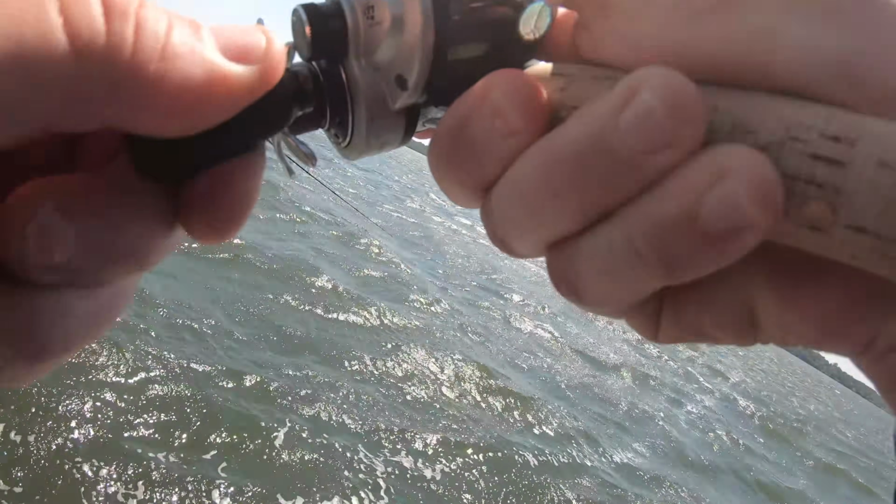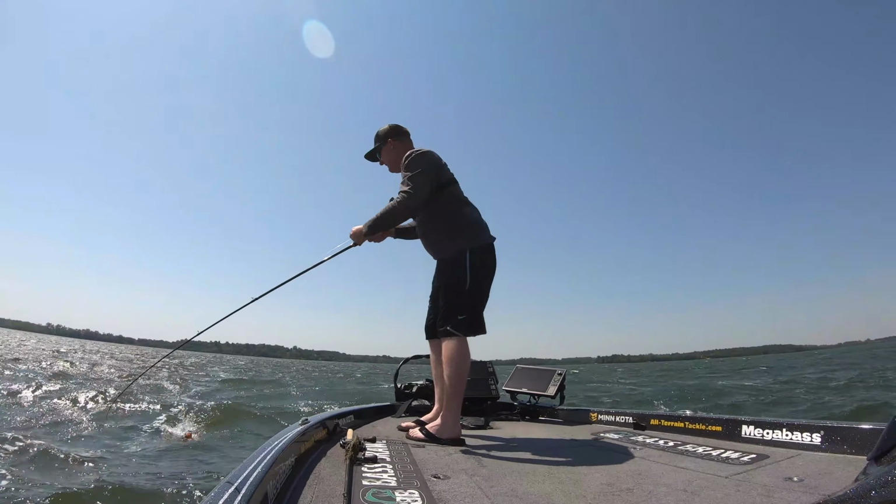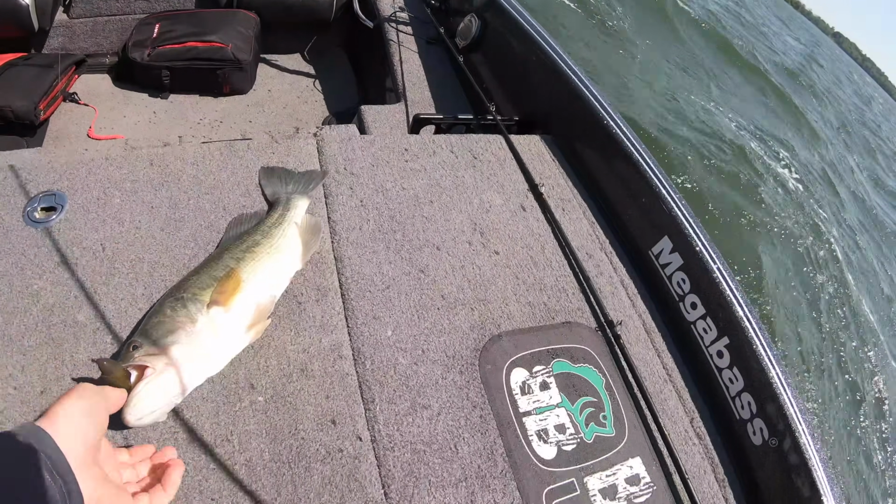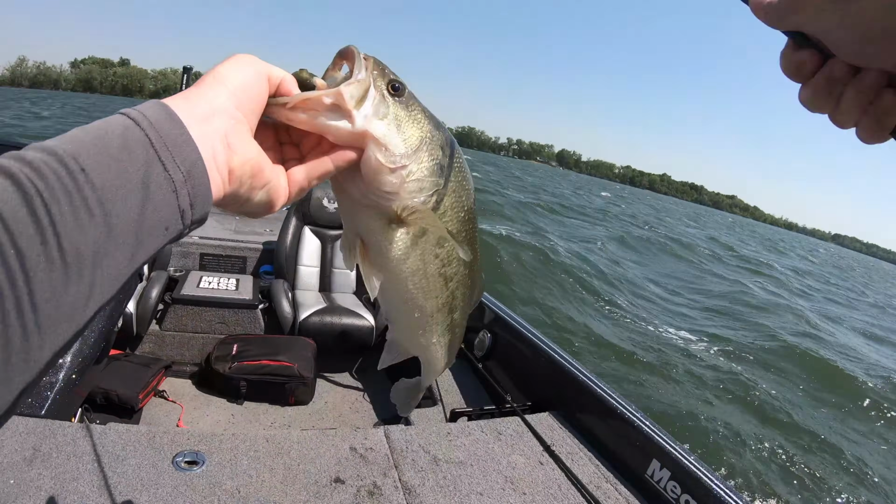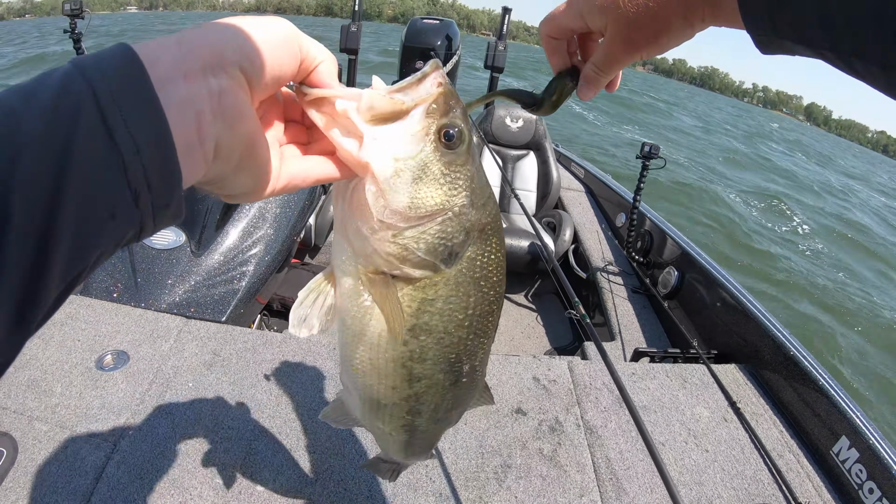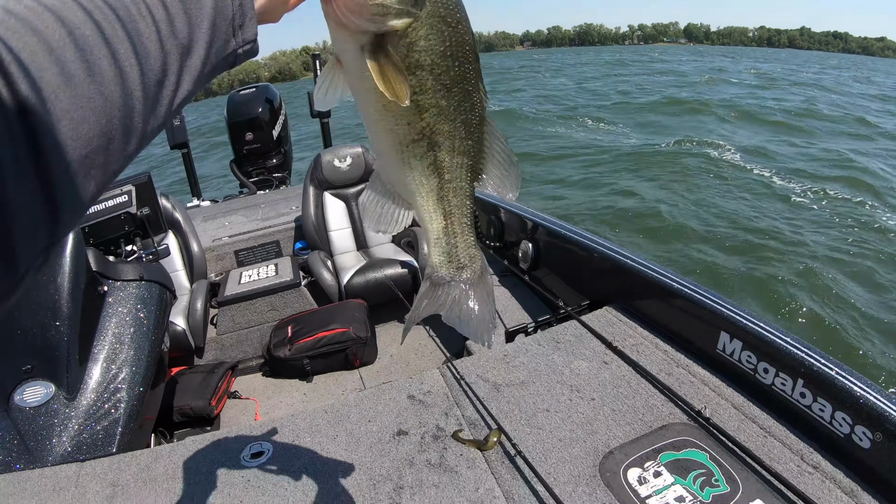There, that one picked up that Spark Shad. Oh, right when I came up over those rocks. Oh yeah. That'll work. Total post-spawn fish that's starting to recuperate. You can see that sucked-in belly. You can see that Spark Shad. As soon as we got to those rocks, that's a good sign right there.